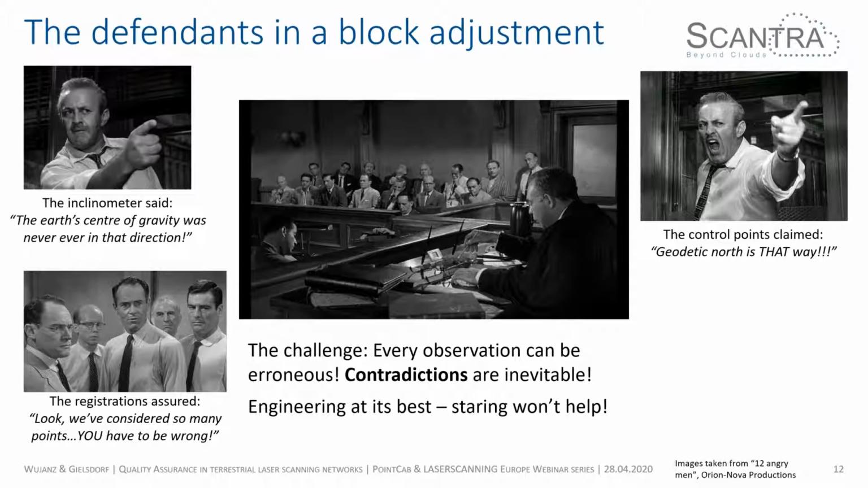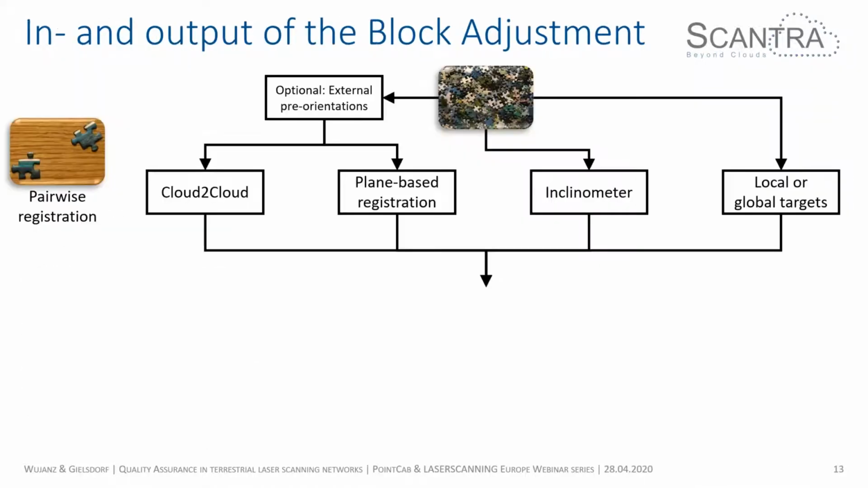And I know that registration is always treated by some companies as being a triviality, but it's actually not. It's actually engineering at its finest. And therefore you need, of course, an engineer, and we are numbers people. Steering won't help, and I will show you some numbers that you can use for this task.